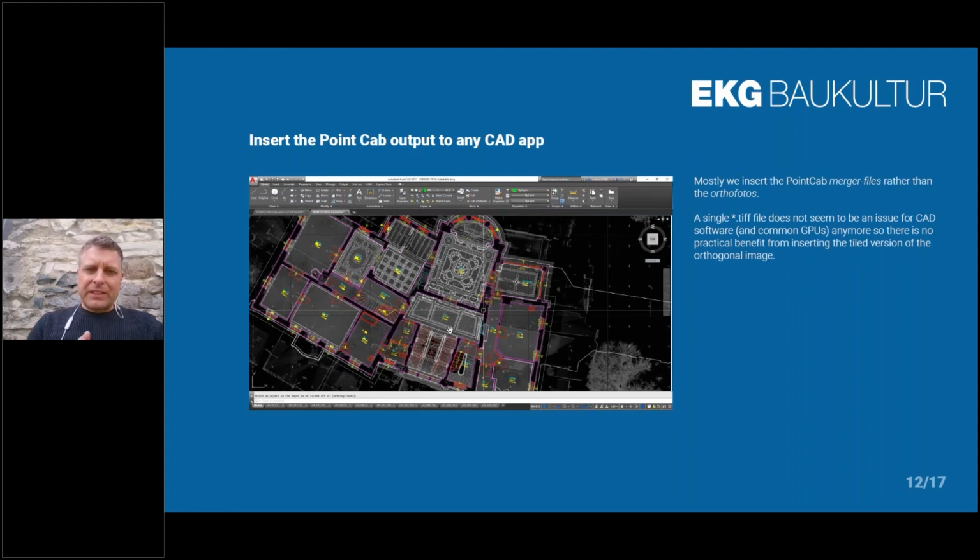And there's some detail. There's two ways of getting these images that PointCab produces. There's these orthophotos, which is more or less a tiled rendering of the images. So you've got dozens of little tiles that will be imported to AutoCAD, or you can do one single TIFF file, which is a merger that puts together all these little tiles into one vector graphic.